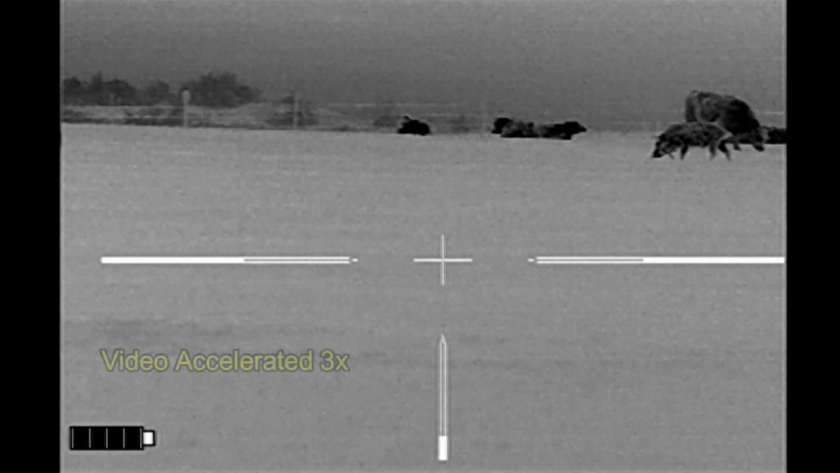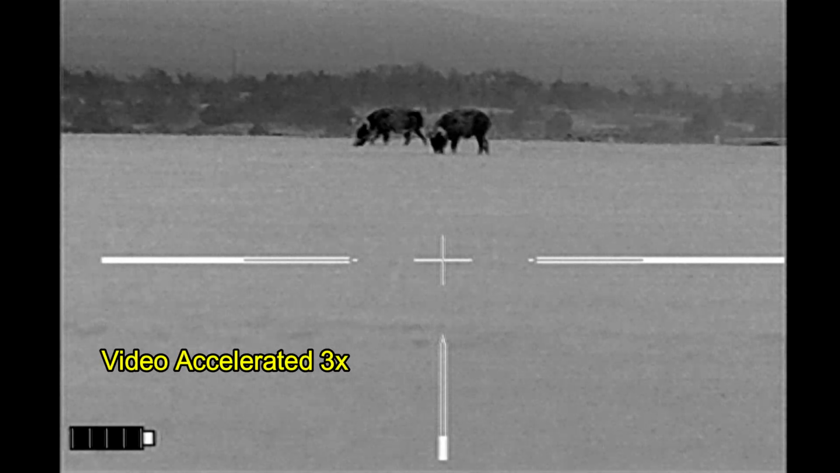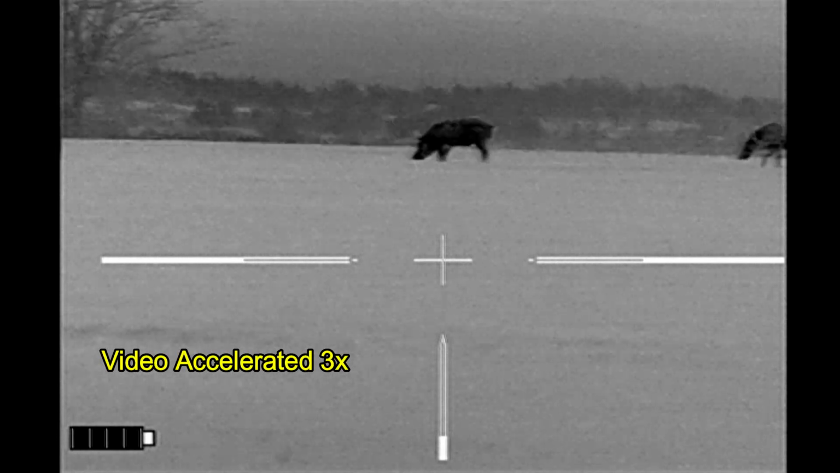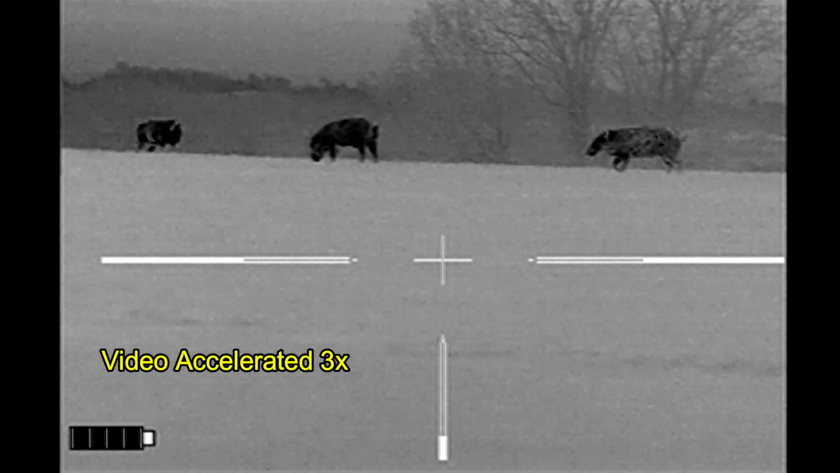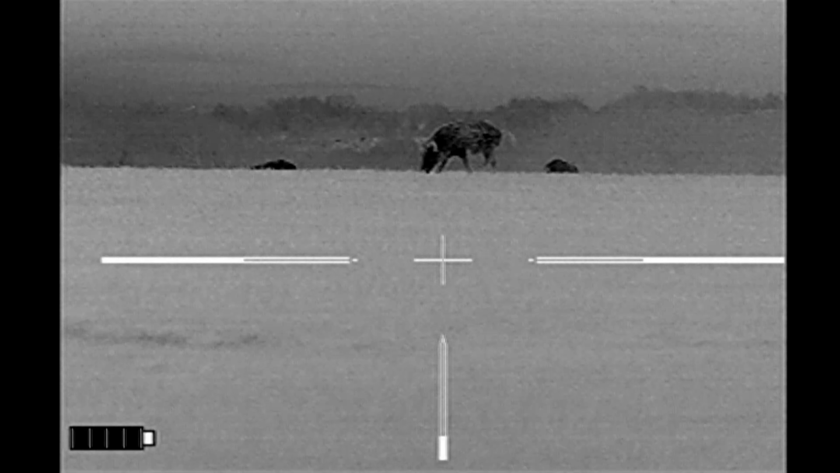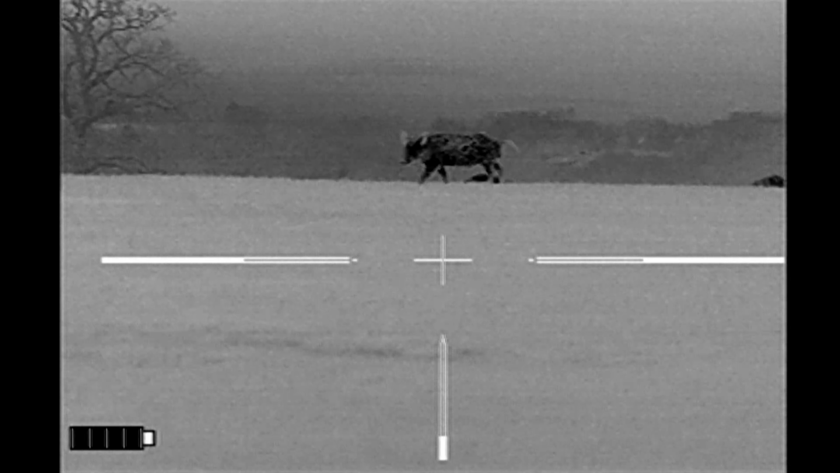This ends up being a very long stalk, as the hogs hung out with the cattle for quite a while, and now they're finally moving off to the side. But I still can't shoot because they're on the top of the hill, and any shots that miss will go sailing off into the distance, and we can't have that.